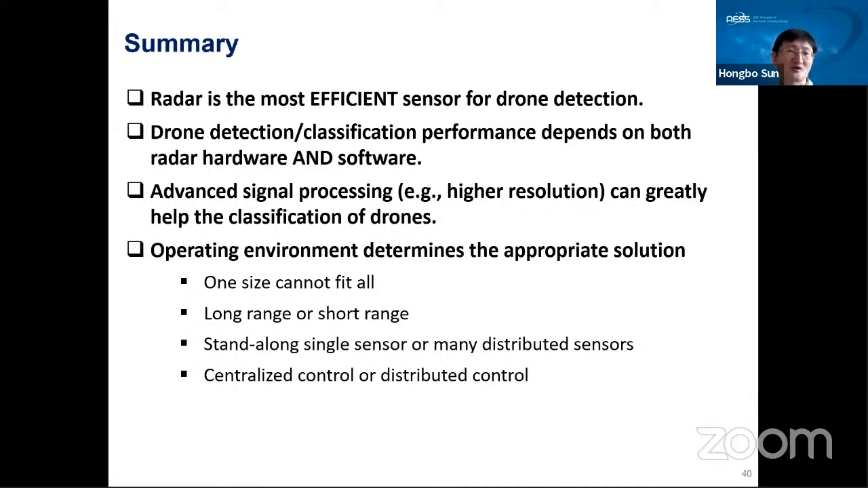Then the operating environment determines the appropriate solution. When we want to detect a drone, the environment may be different. It may be an open area or an urban area. For different environments, we should take different solutions. So one radar cannot fit all.